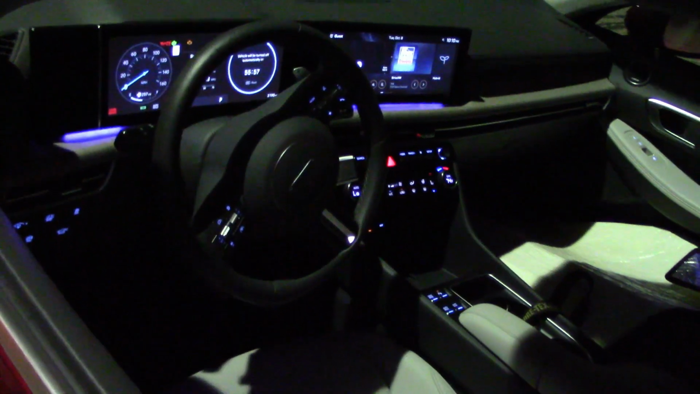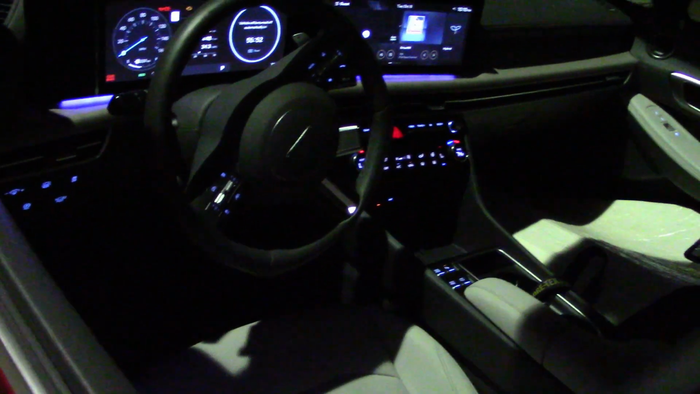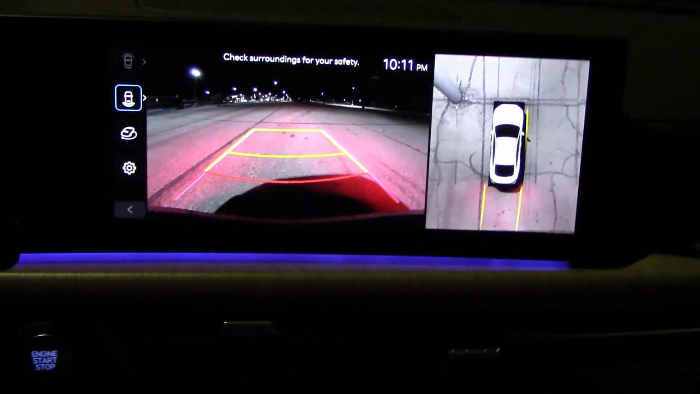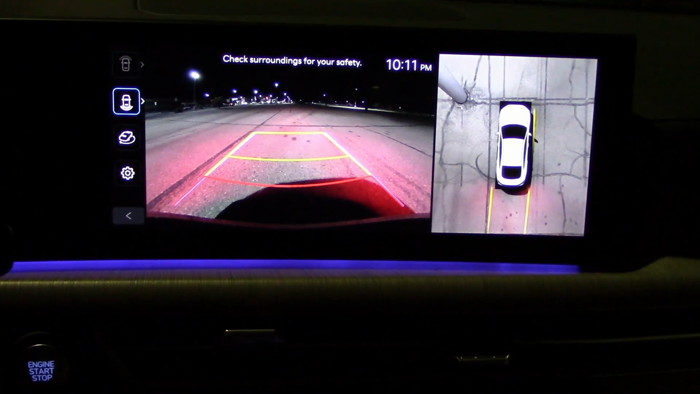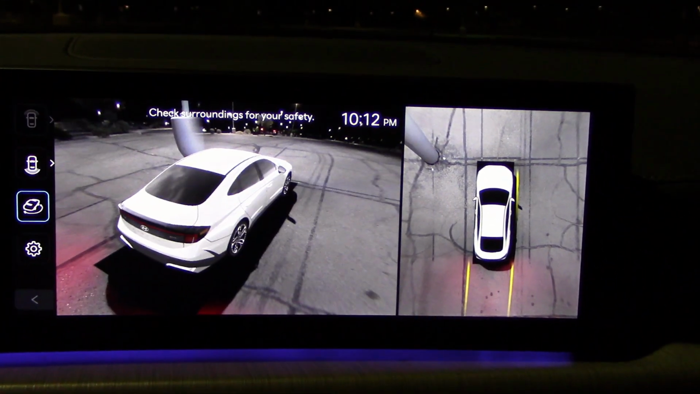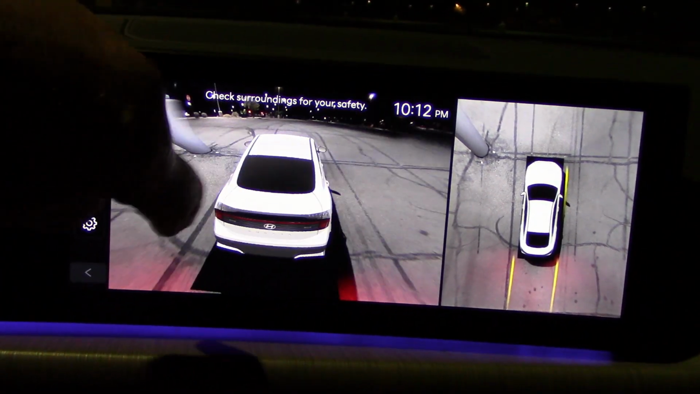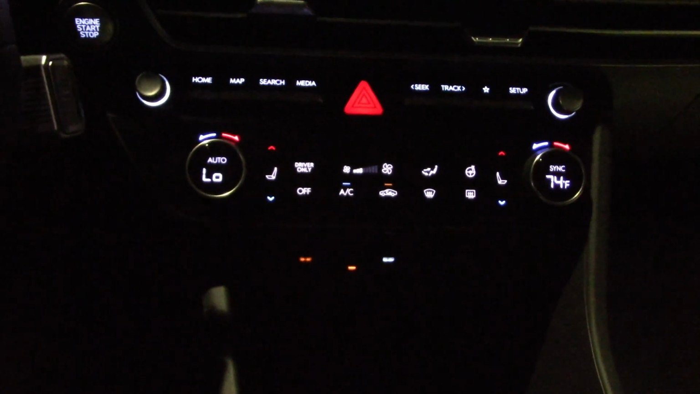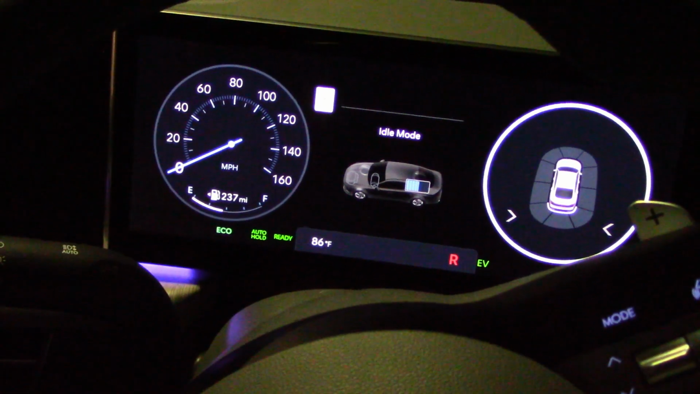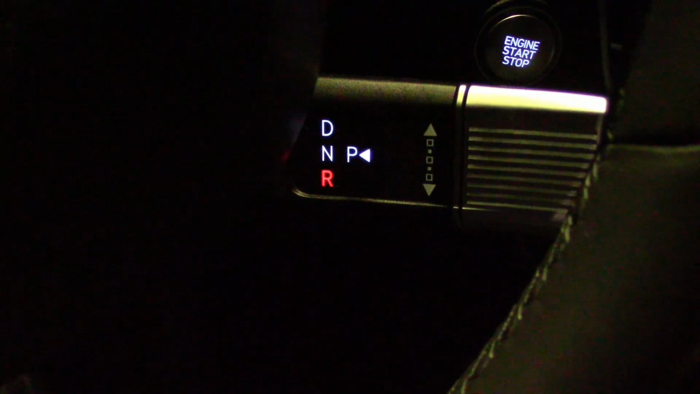Well, let's step inside this nice, classy cabin, which, if you watch my daytime video, you've already seen. They did a fantastic job on this car inside and out. We have a nice large info screen. Here's what the camera system looks like. High resolution, good quality. All the controls light up very well. A very nice, well-designed gauge cluster. Easy to see steering wheel controls. The shifter on the steering column.